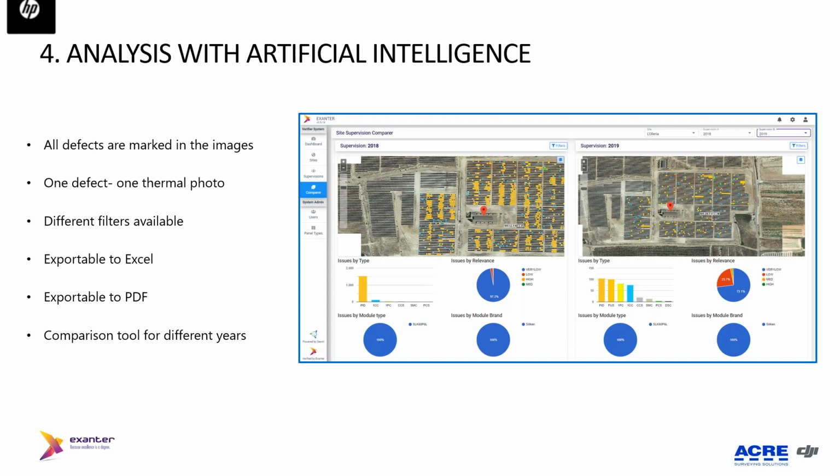That, as I told you and showed you with all the defects in the slide of the defects, is very important and has a lot of consequences, as direct consequences in the production of the plant. So at the end, you are using the expertise of Exanter in the solar market, and all the years that we have been with expertise in operations and maintenance and in the thermography field.